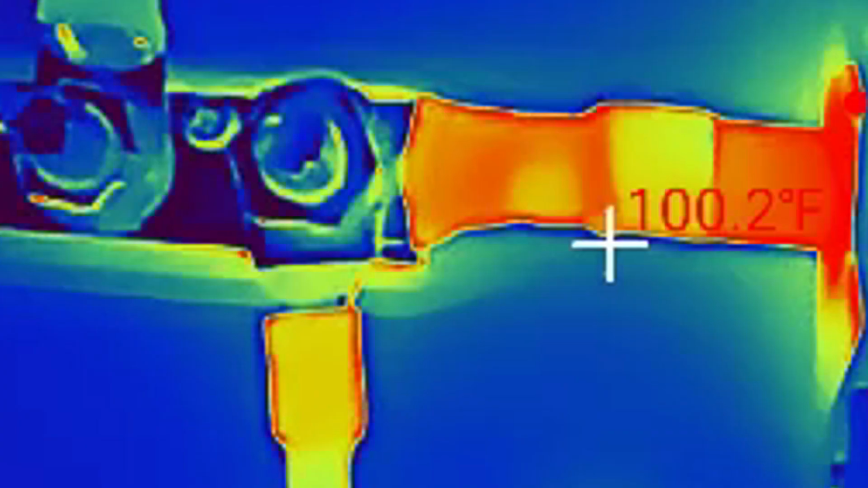You can see here that the bus bar itself is nice and cold, but this lead wire coming in right up in here is much hotter. According to this, it's running at 101. This side over here is running a lot higher.